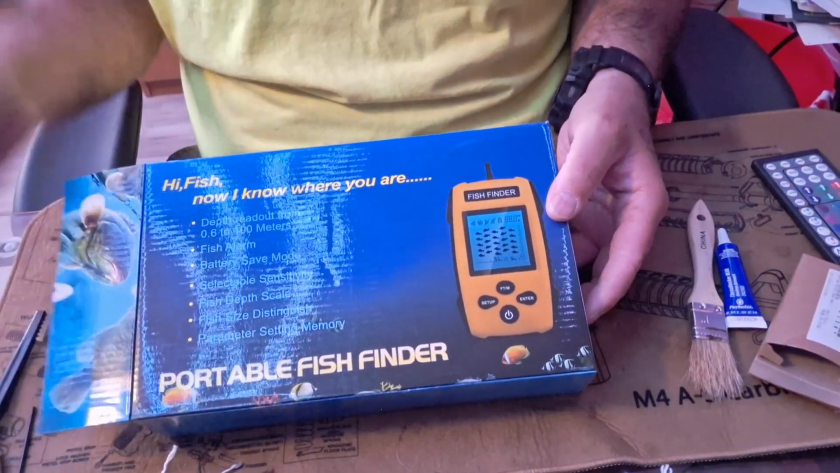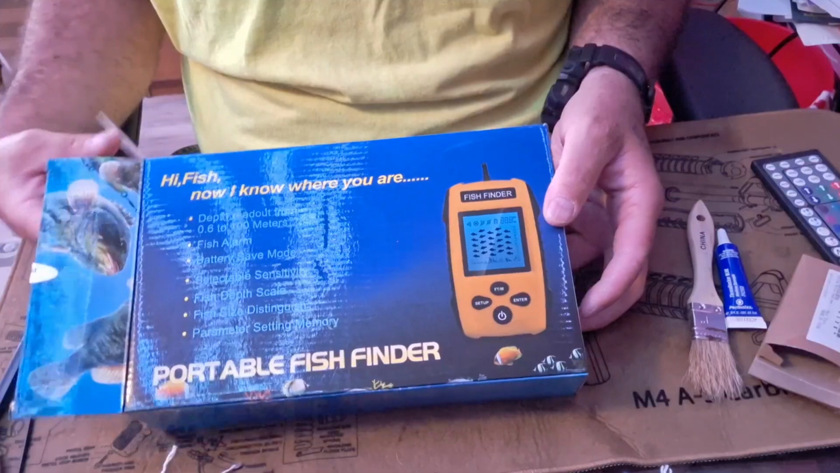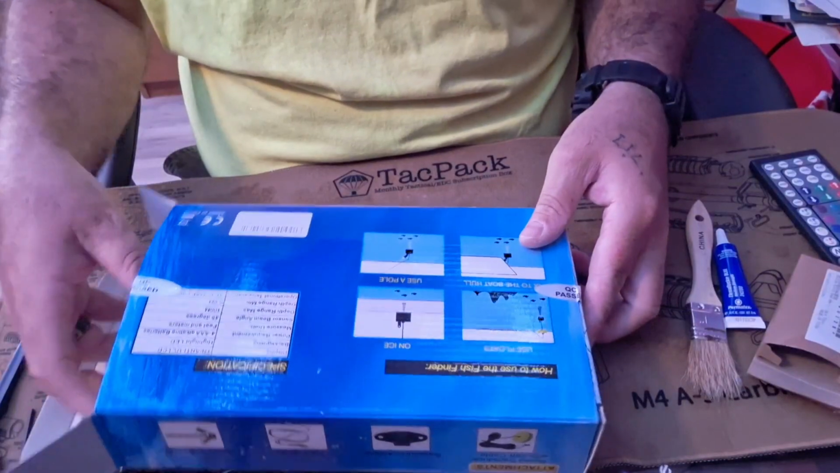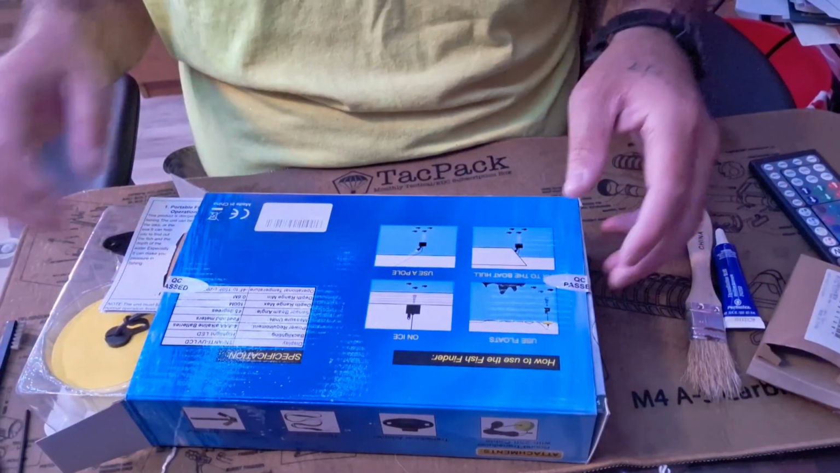I really don't remember. I'll leave a link to this and whatever else I use in the description below, so you guys can take a look at it. Now, I don't know how this is going to go because I have not used it yet. I just got home, did yard work, and now we're doing this.